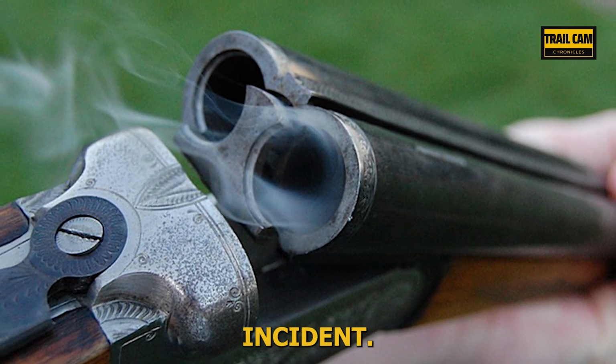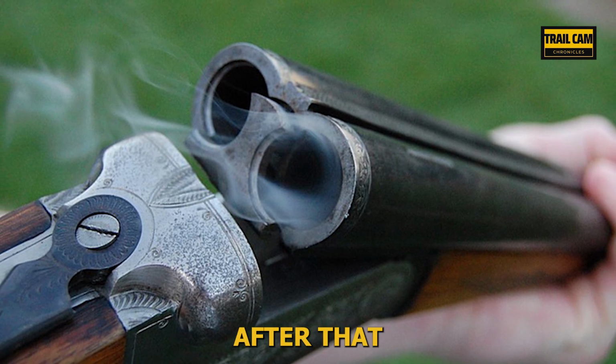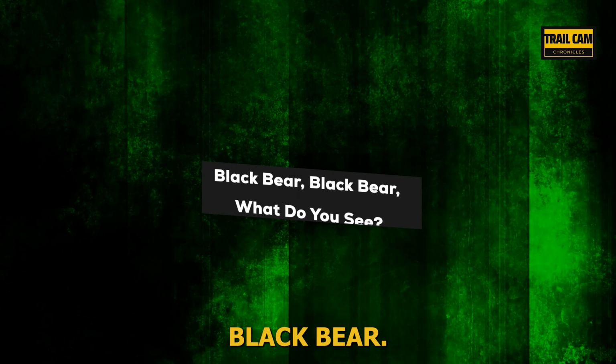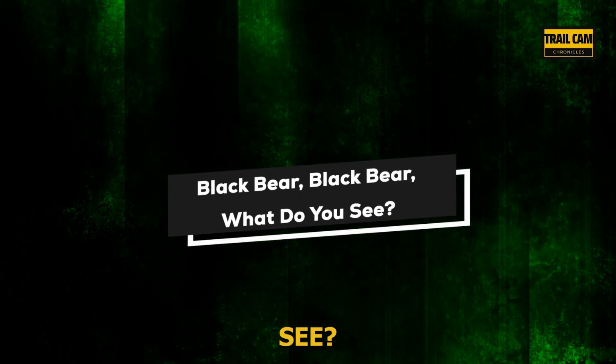My aunt and her fiancé in the suburbs were hearing tapping noises on their bedroom wall at like 1 a.m. Their wall had the outside yard directly behind it. Riding Shotgun said of a related incident, "The tapping stopped after that, but they installed a deer camera in case they heard it again." Black bear, what do you see?